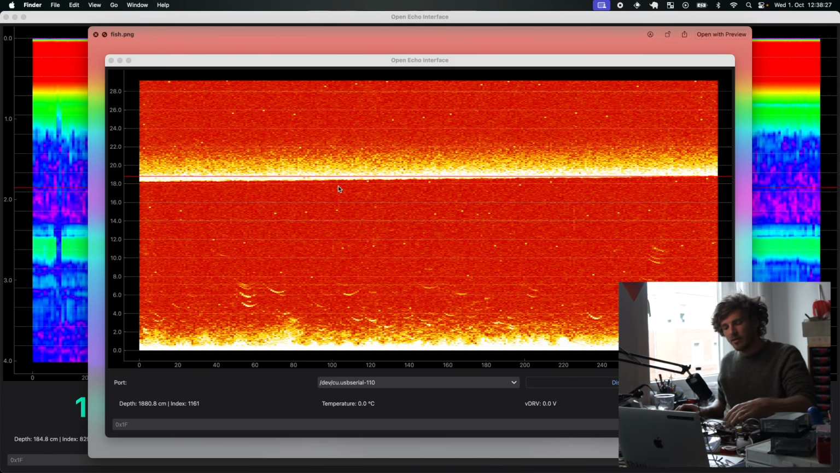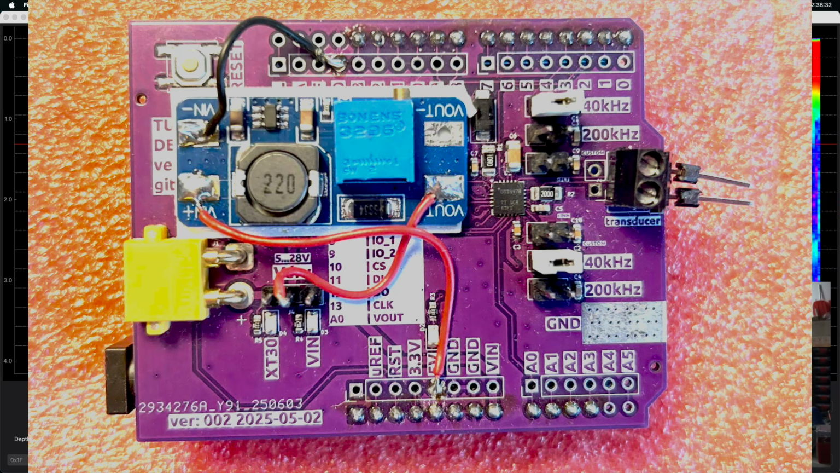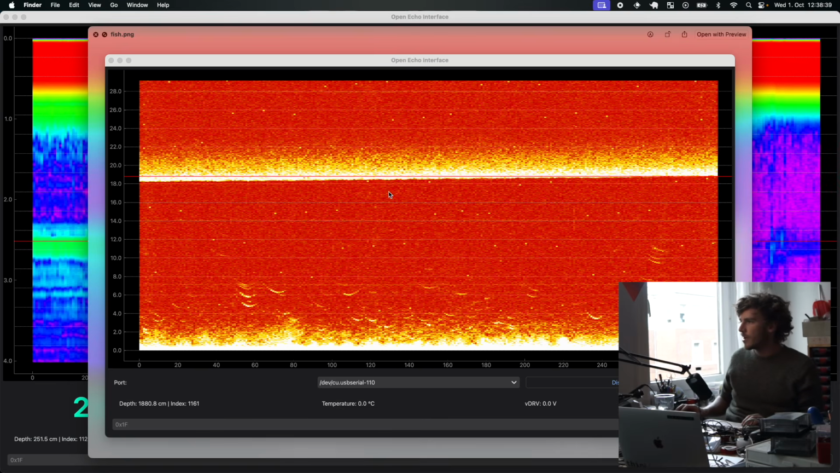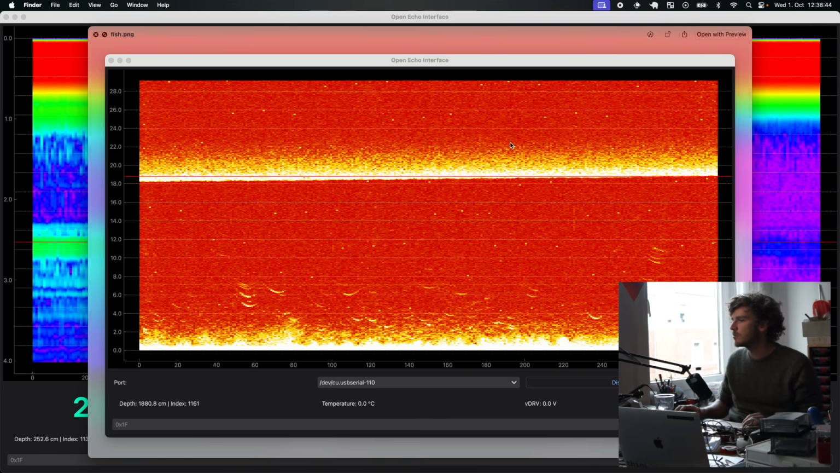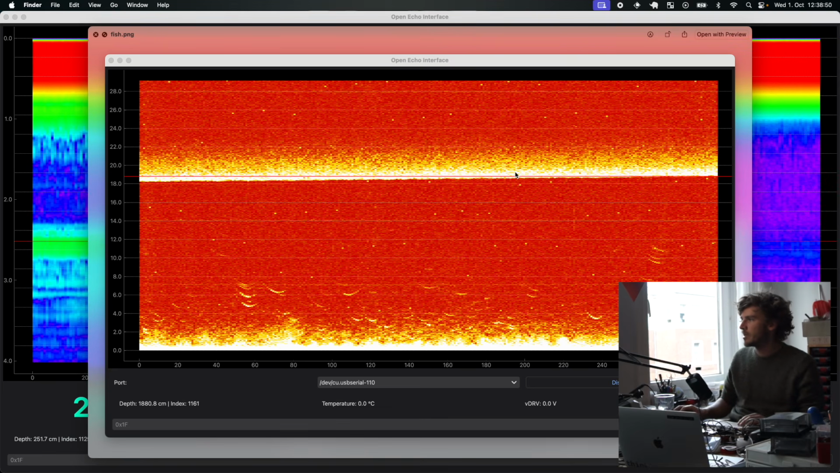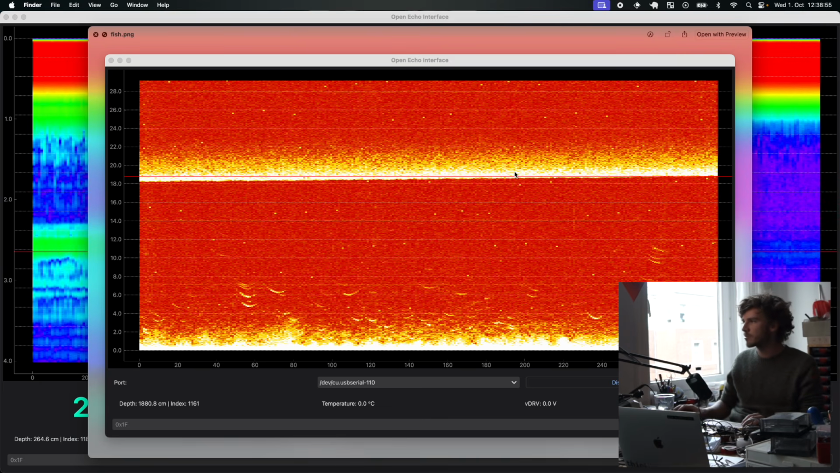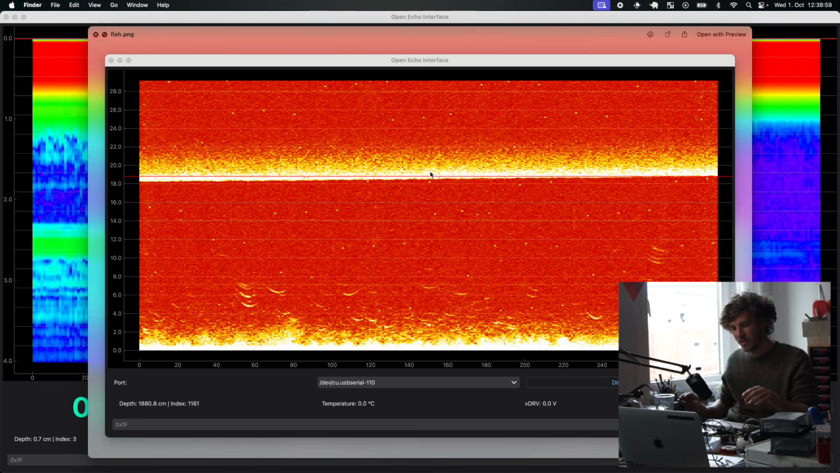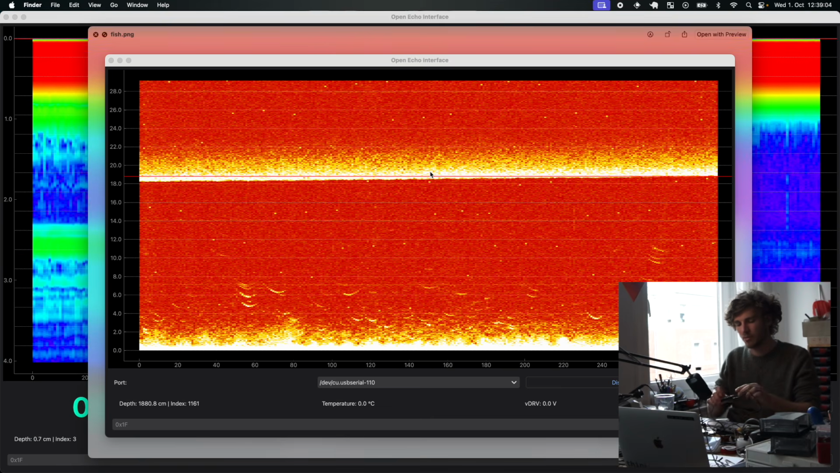To get a higher voltage out of these transducers, higher than 5 volts, I added a boost converter that I can show here. The boost converter transforms the 5 volts from USB to about 22 volts. This is all run at about 22 or 25 volts to increase the acoustic power from the transducer to see more echoes coming back. So this boost converter lets you boost the voltage a little bit so you don't need to use 5 volts or an external power supply.